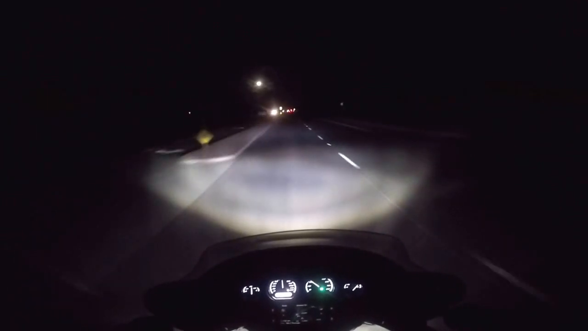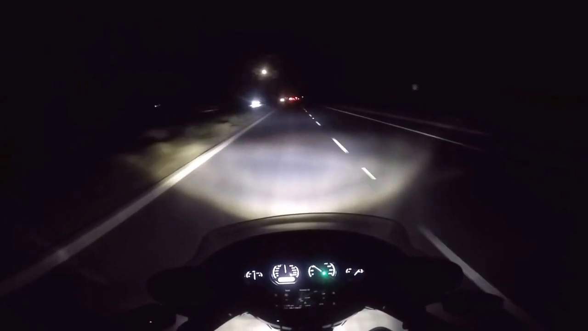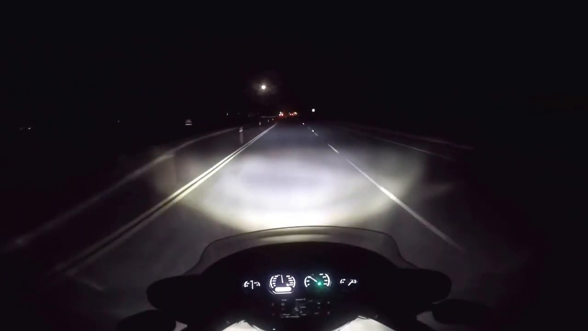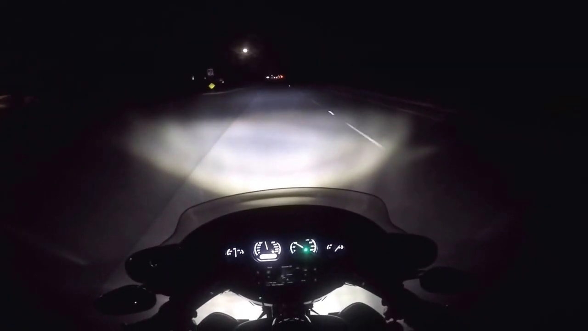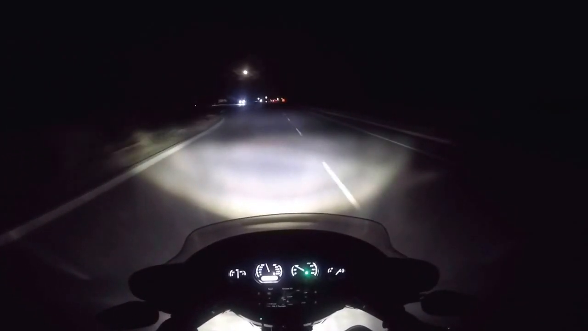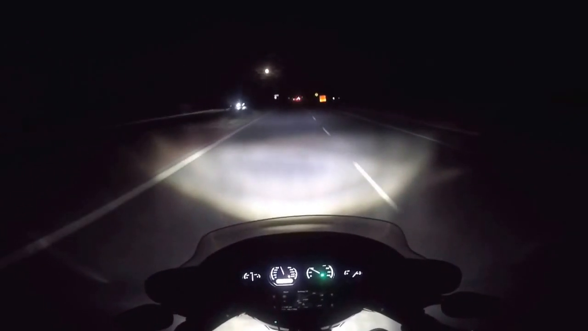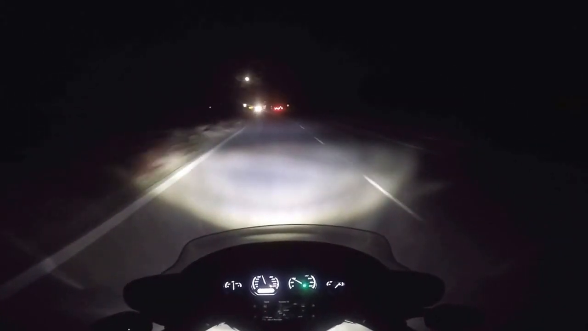We're doing about 50, 55. It just lights up both lanes really well. I'd say at least 100 yards or more. Now this is through my own neighborhood, which is a little darker.